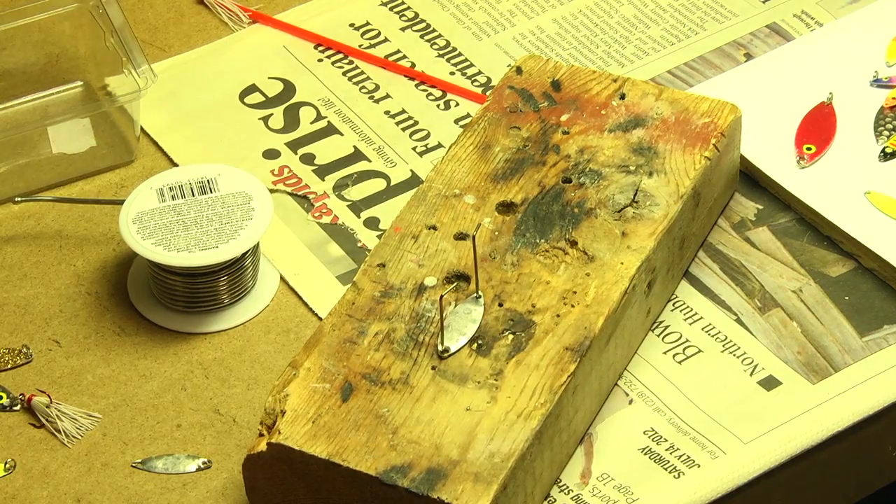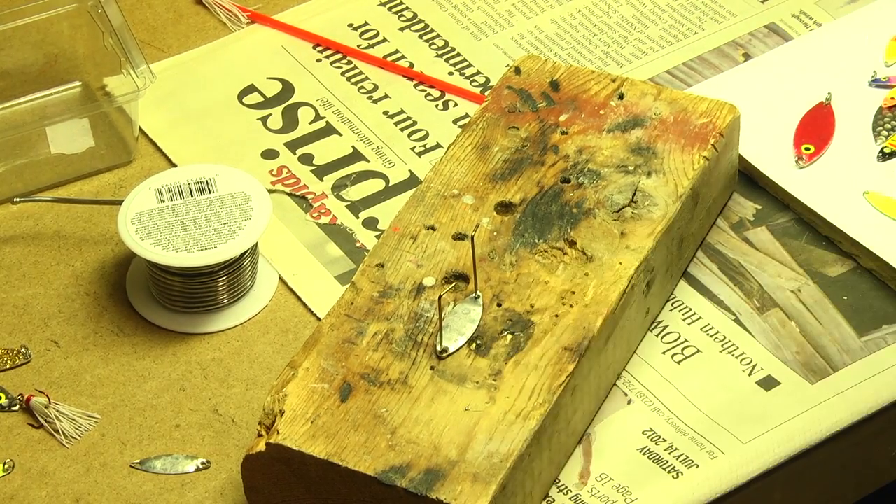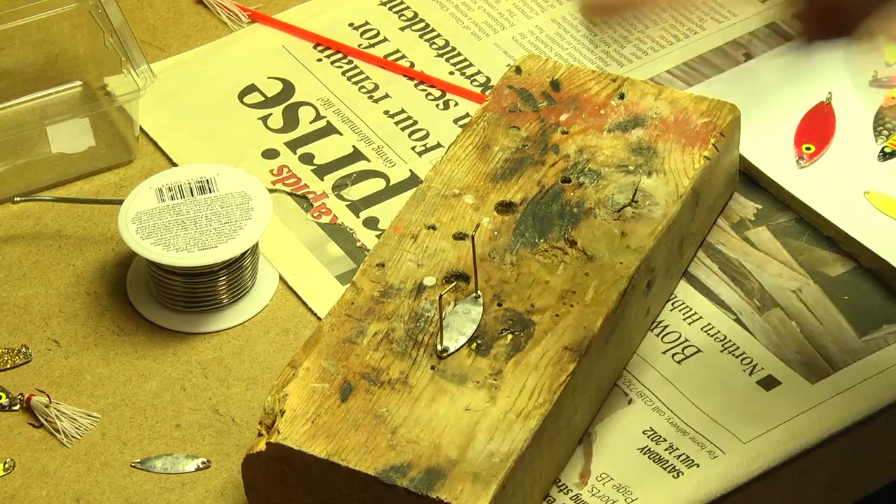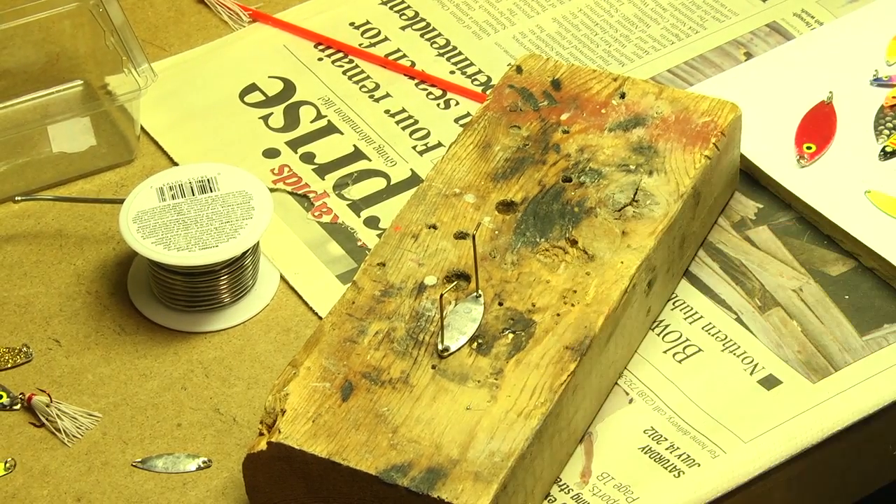You want it to pull down with it, and you want it to flutter as it goes. So whatever weight you need is how much solder you add. Some of them you don't use any solder. Some of them you want the whole thing full.